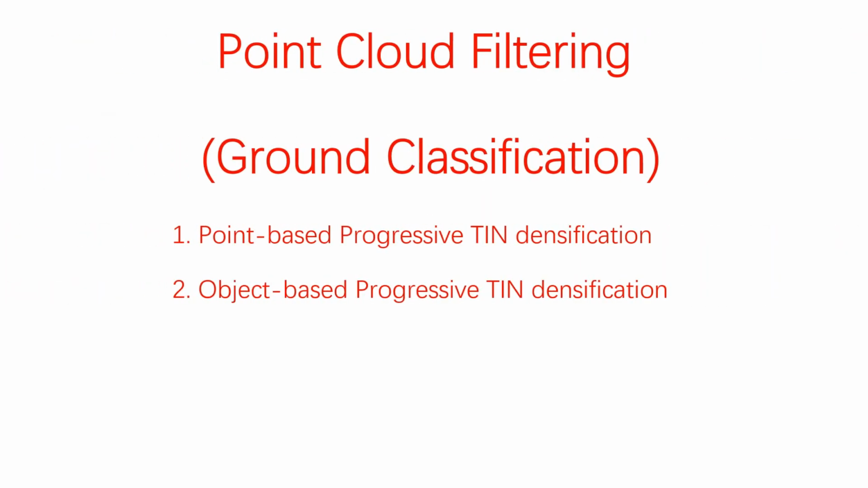Hello, everyone. In this video, I want to share two methods of point cloud filtering with you. Point cloud filtering occupies a quite important role in the whole point cloud data processing. It not only serves to produce digital elevation models and contour lines, but is also the basis for subsequent point cloud classification. Point cloud filtering is also known colloquially as ground point classification.